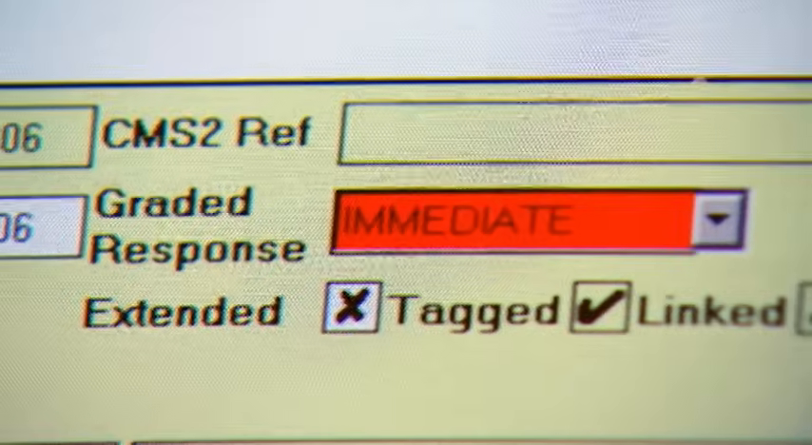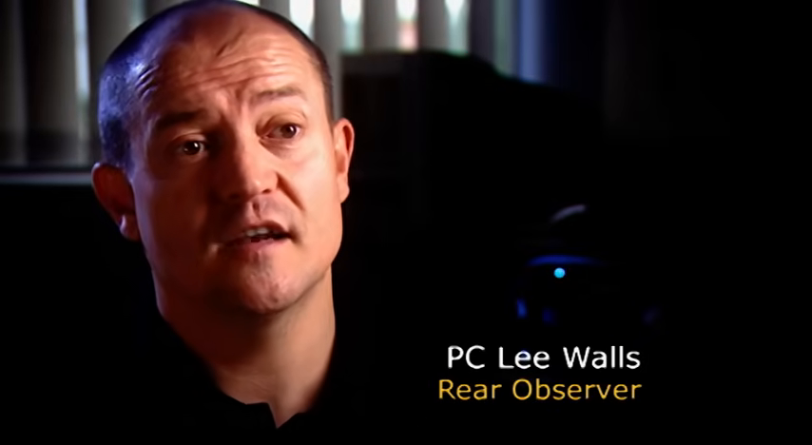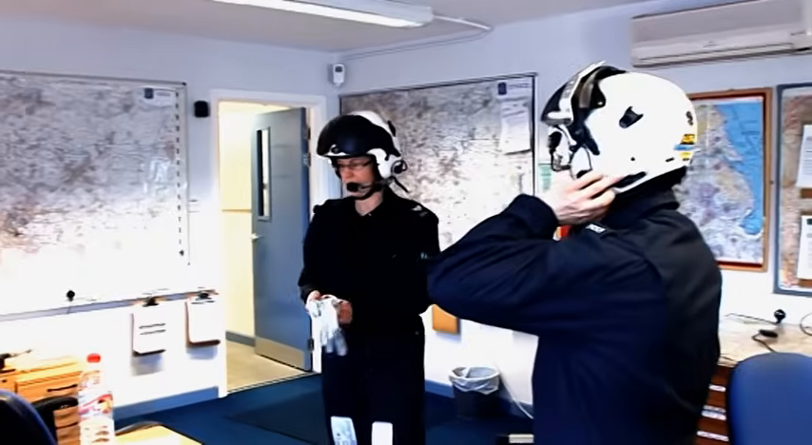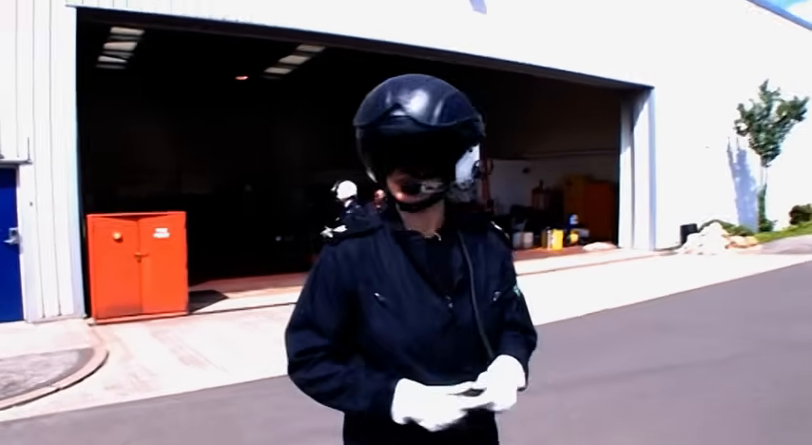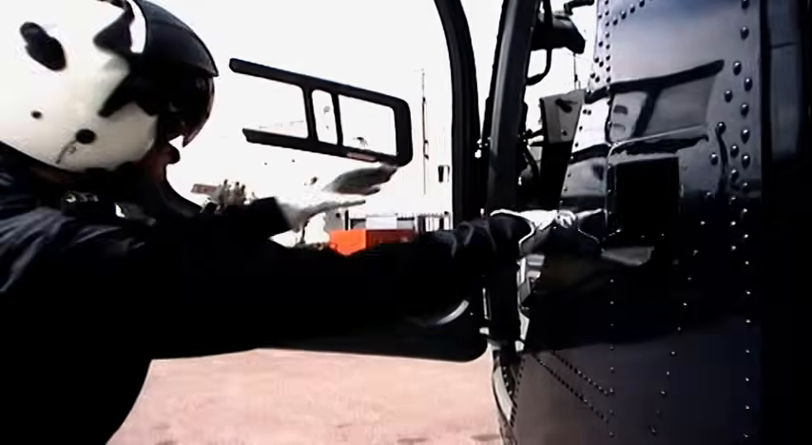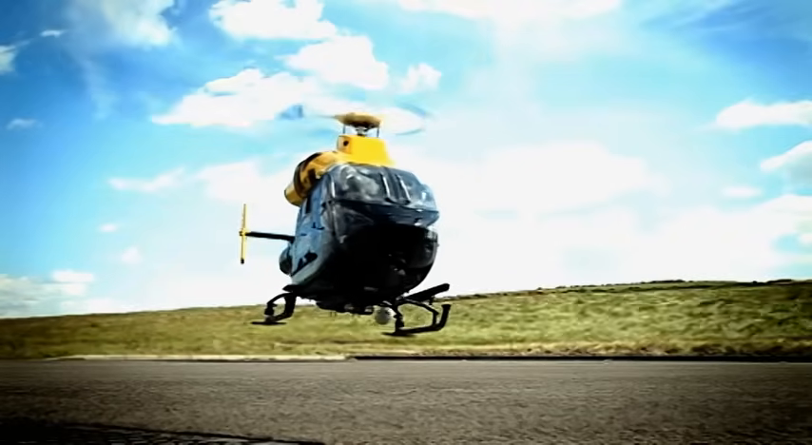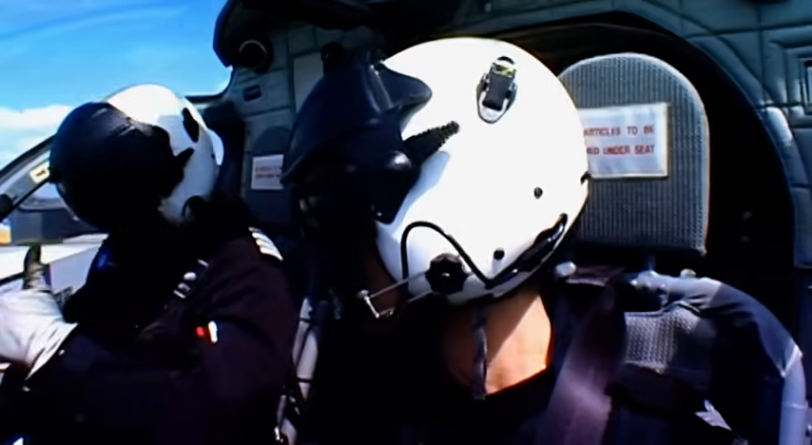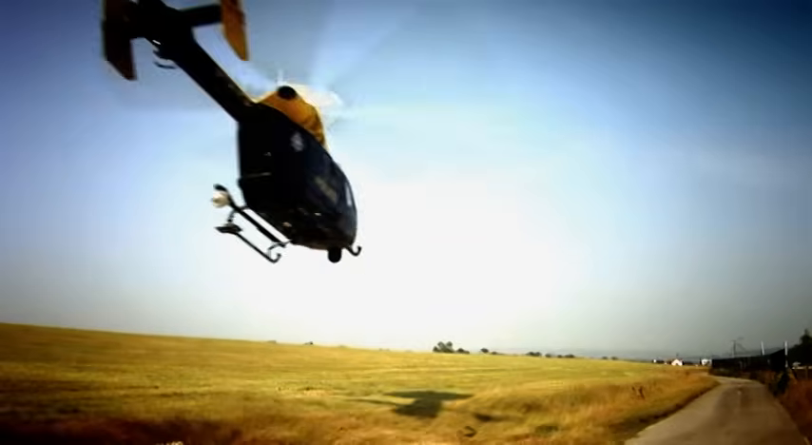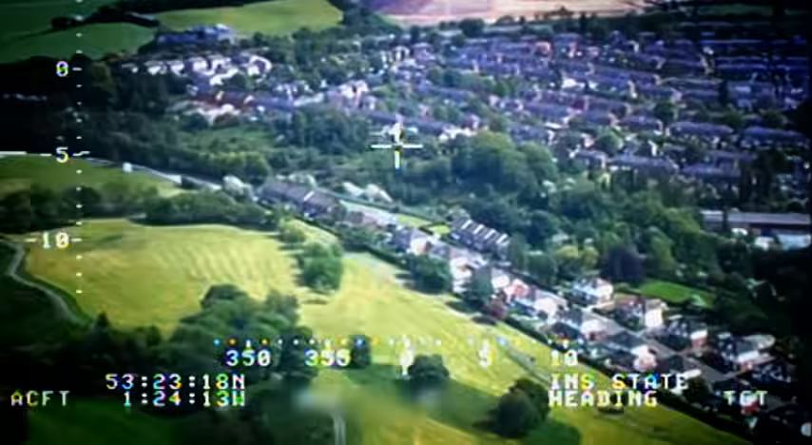If somebody's asking for our help, we will look at that and say, well, yes, that is something we can do. That is something we can assist with, we'll go. Doesn't matter what it is, we're more than happy to go flying. We enjoy flying. It takes 3 or 4 minutes to get the crew into the aircraft and to be ready to lift. We generally fly about 2 miles a minute, so what would take you 45 to 50 minutes to drive, we can do in 12 minutes. Looking for missing people is an all too frequent task for South Yorkshire's police helicopter.